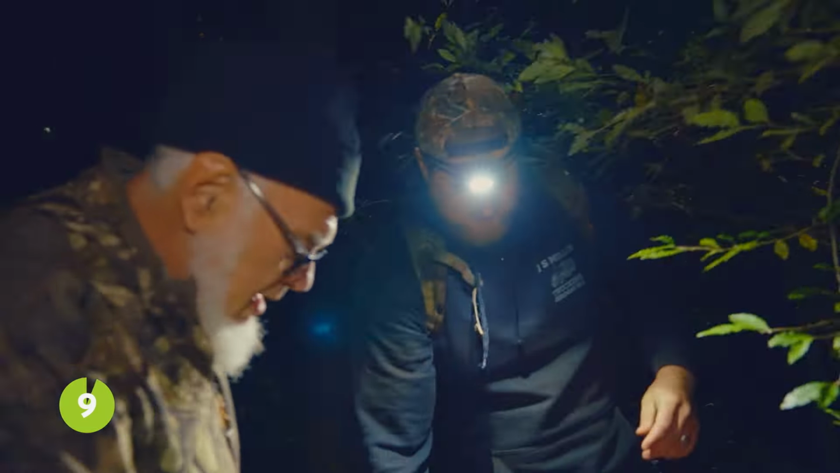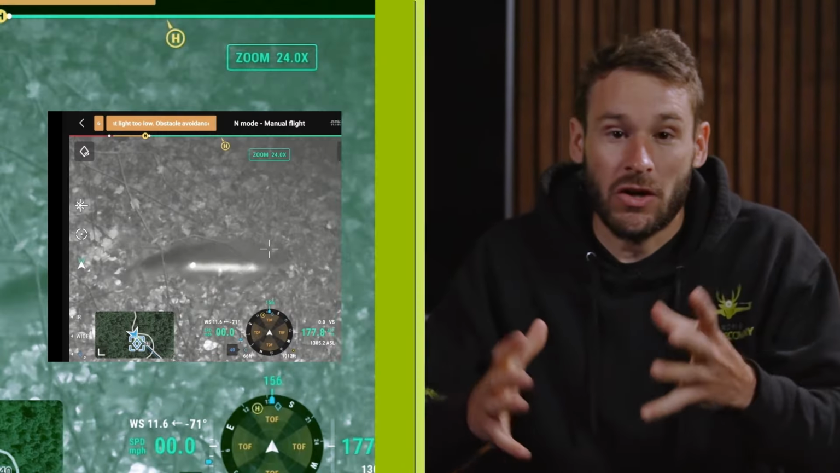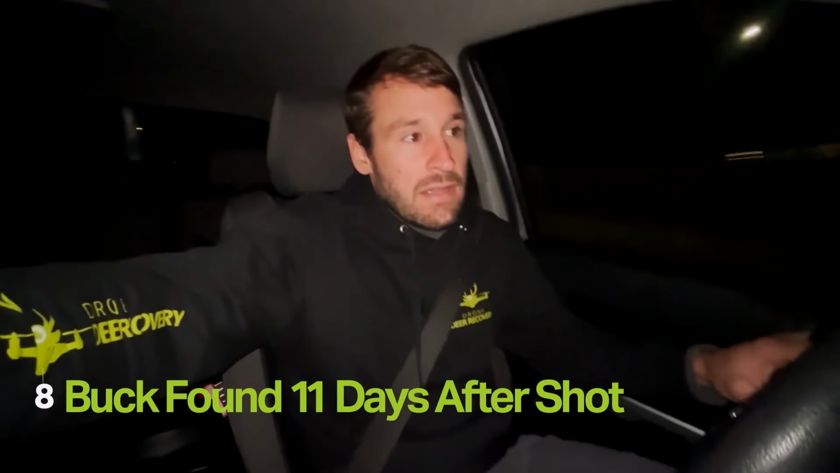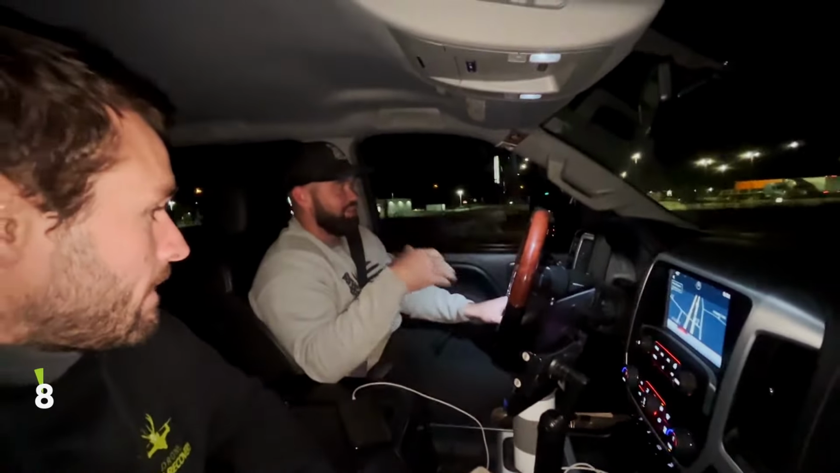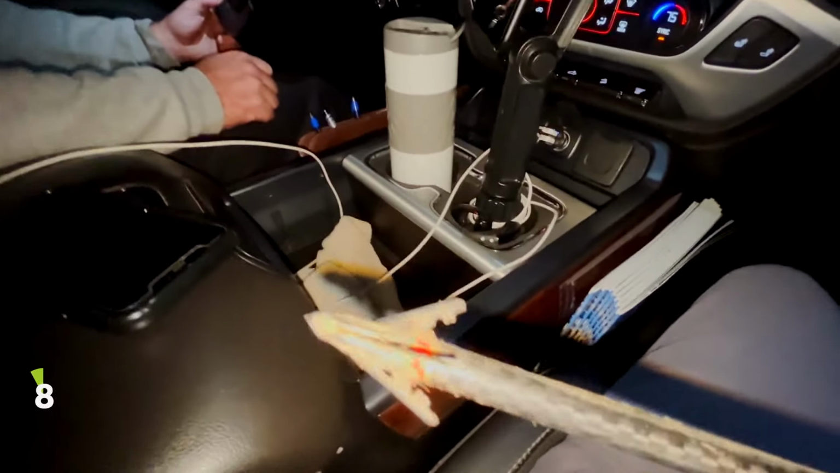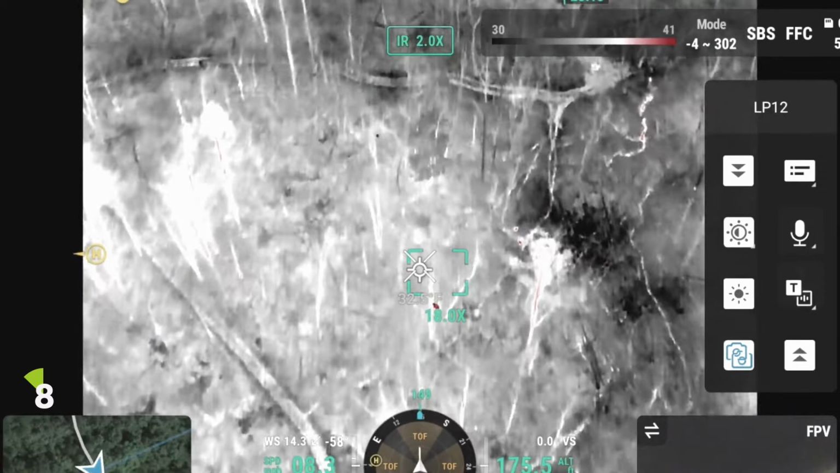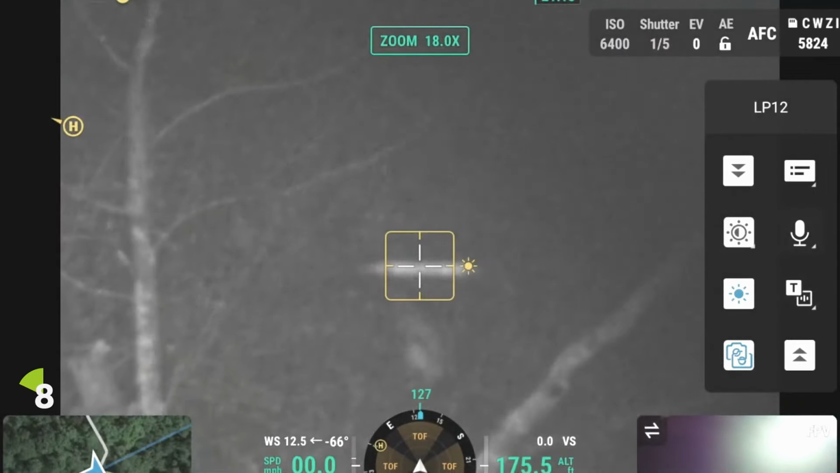We were able to find that big 170-inch deer for them as well. Another call I got was from my cousin. He hit a buck that he was wanting to harvest. He did not call me the first night that he hit him. He ended up tracking him and then busting him out of the big, thick bedding area that he was in.